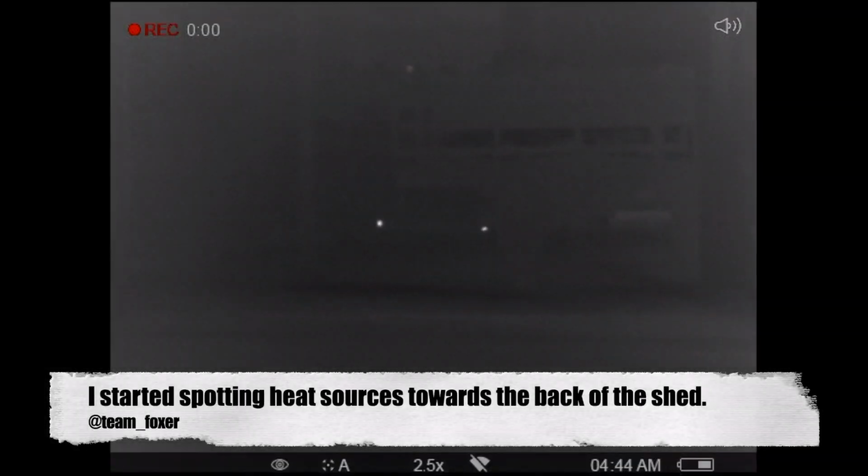Looking down towards the rear of the building, I could see heat sources moving under some boxes and just behind some of the trailers there. So I ranged this one at 38 yards, and already having done my homework on the scope, knowing it was roughly the second mil dot down for 40 yards, that would be my aim point.